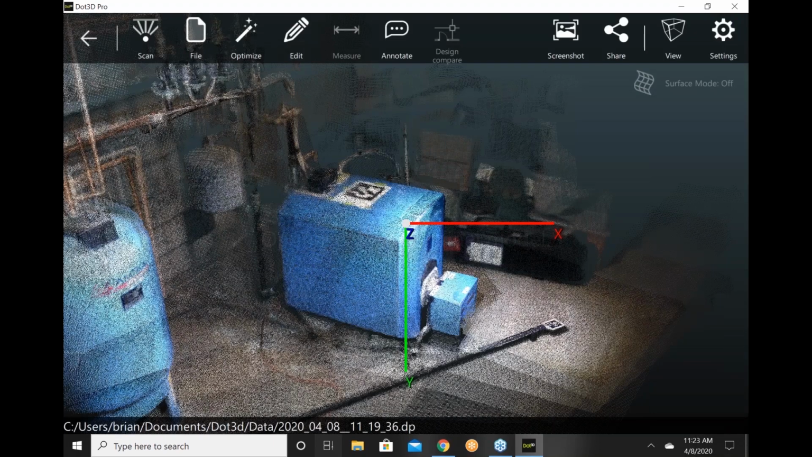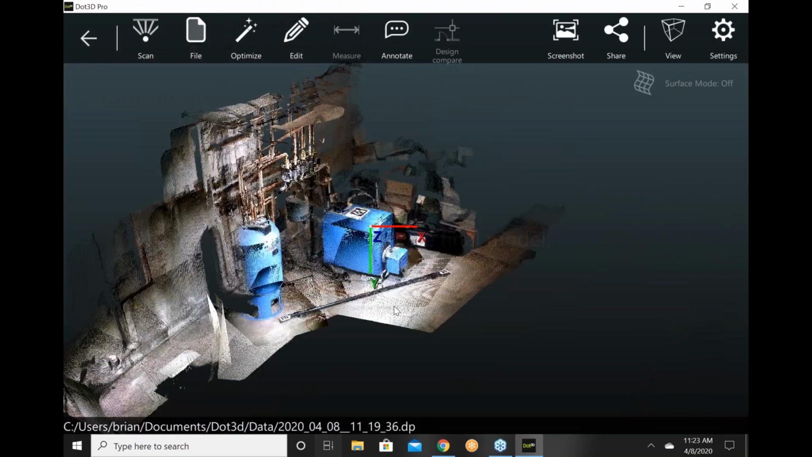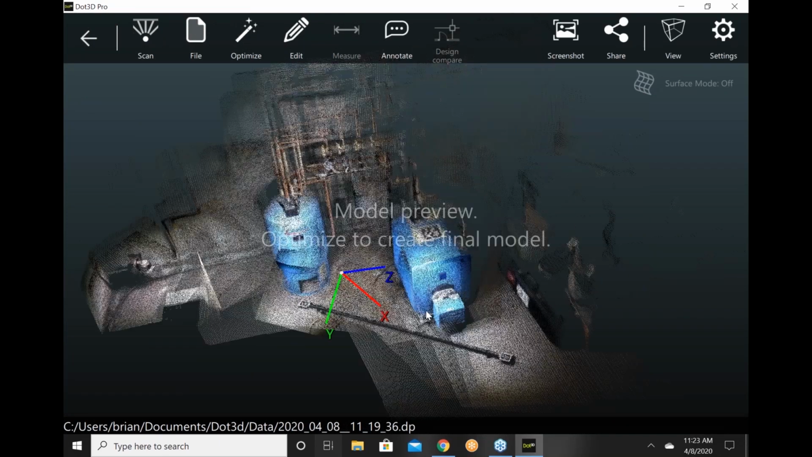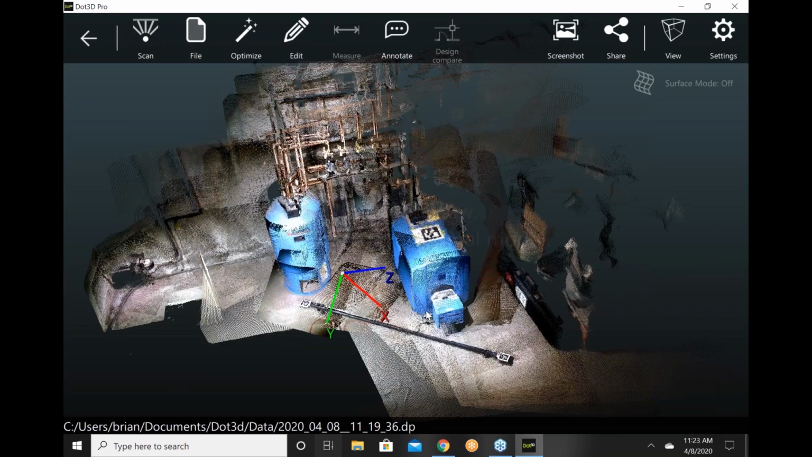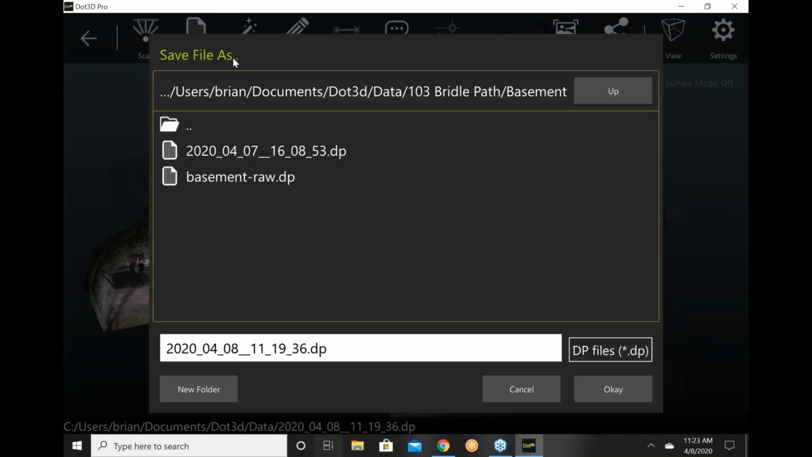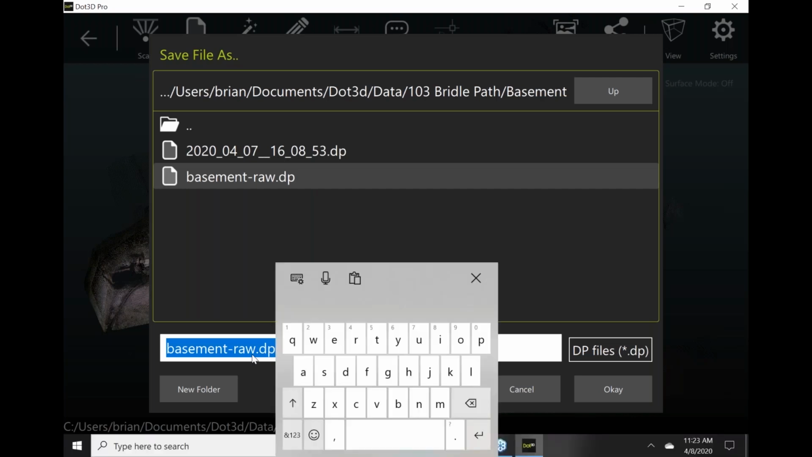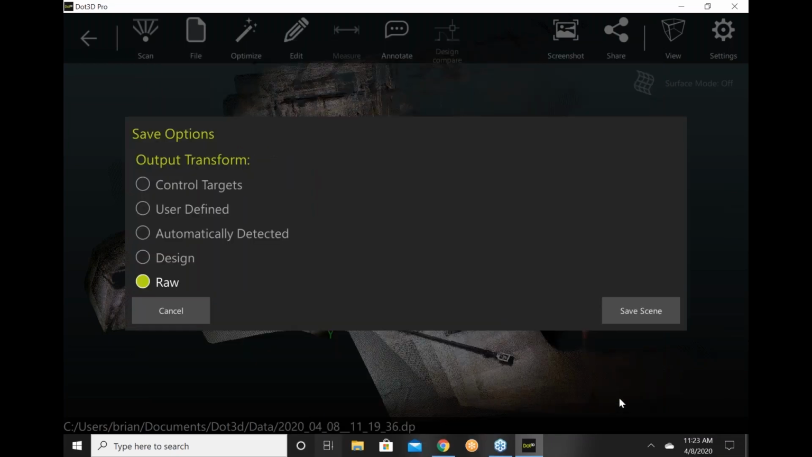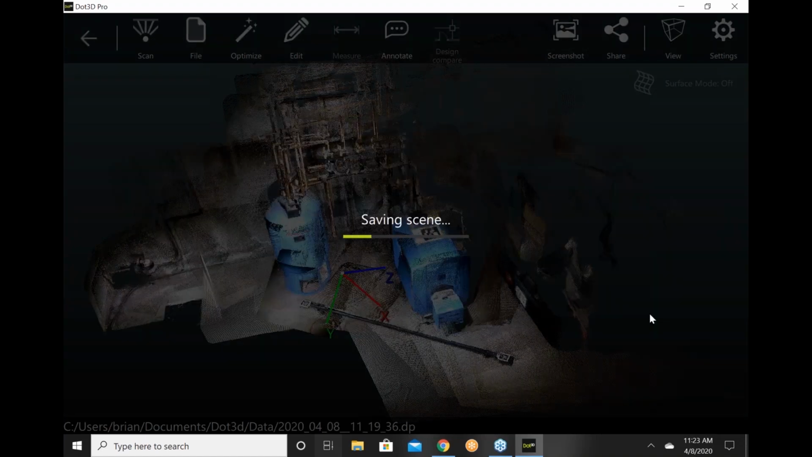All right, so this is the raw scan that I've captured. And the first thing I'm going to do, I always do this, I always save the raw file. So we're going to save this raw file, and we're going to call this basement one. I'm going to just label that raw A. I always like to be able to get back to the raw data that I've collected. So we'll save that.